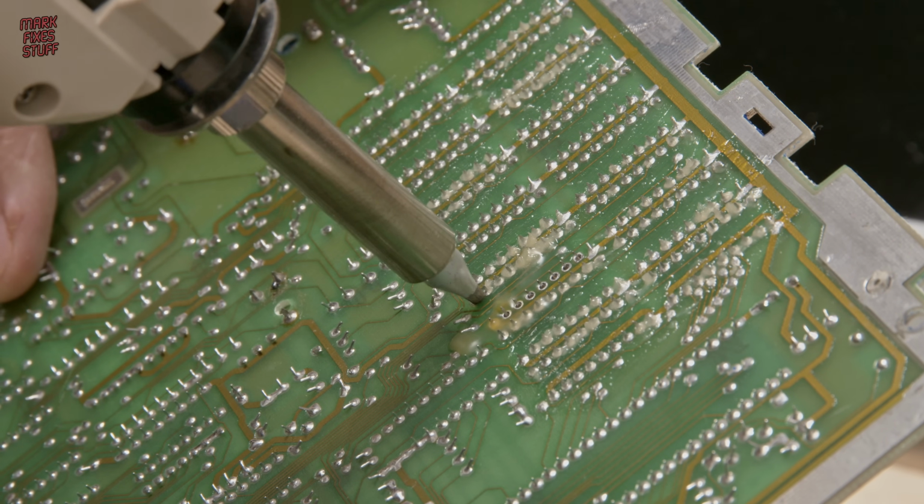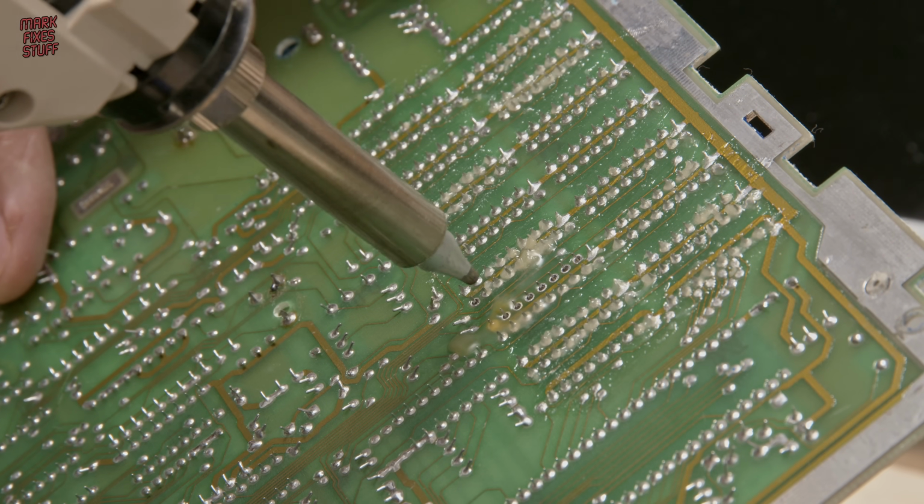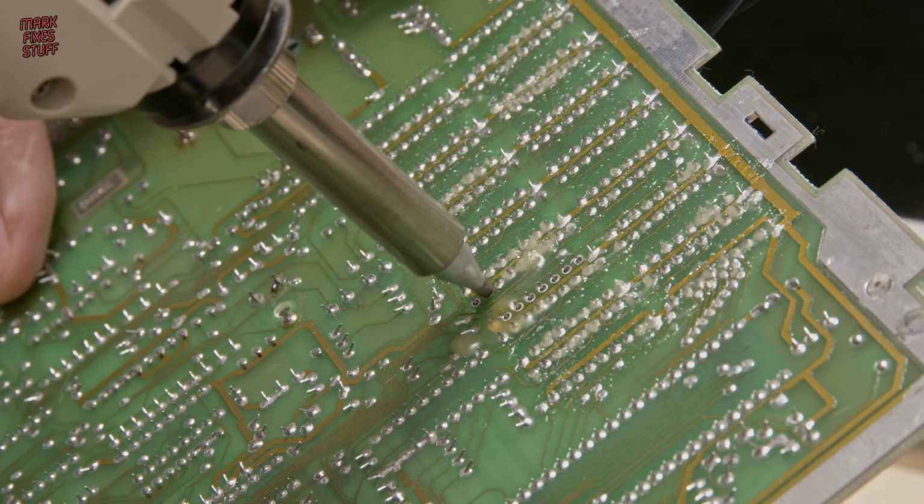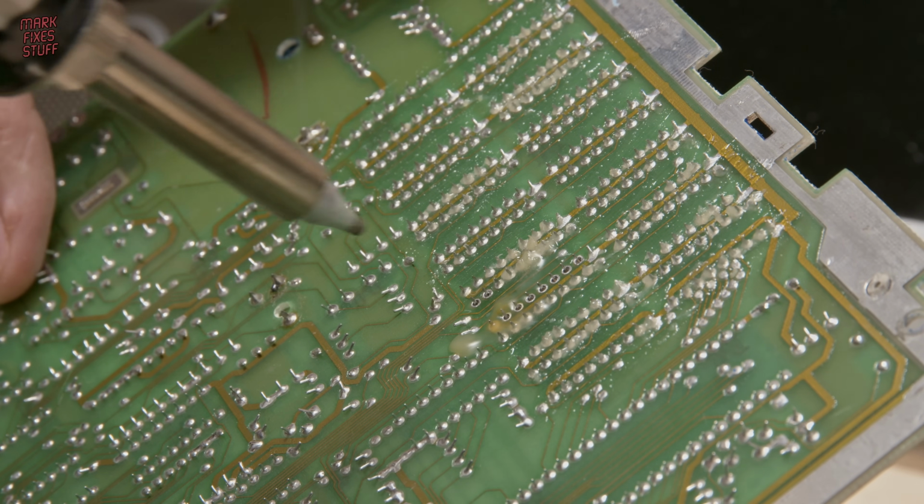I'll make my usual caveat here. I'm not pushing down on the board and scraping it. I'm just gently wiggling the leg around in the molten solder. This helps to get all the solder out of the hole.